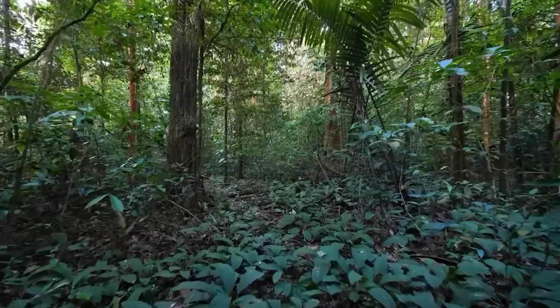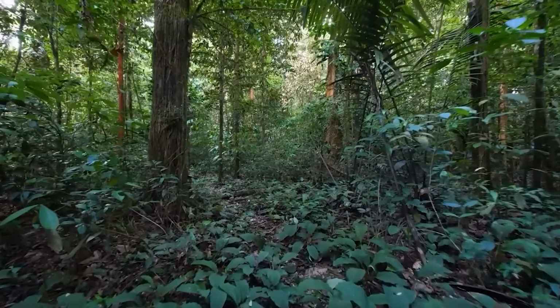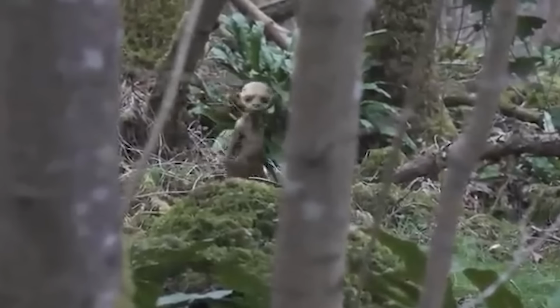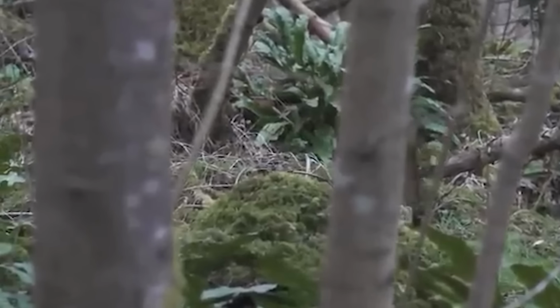The elusive Pixie. In the whispering woods of Cornwall, a legendary creature has long been shrouded in mystery. The Pixie. With roots in ancient folklore, this tiny, mischievous being has sparked the imagination of many. But do they truly exist?